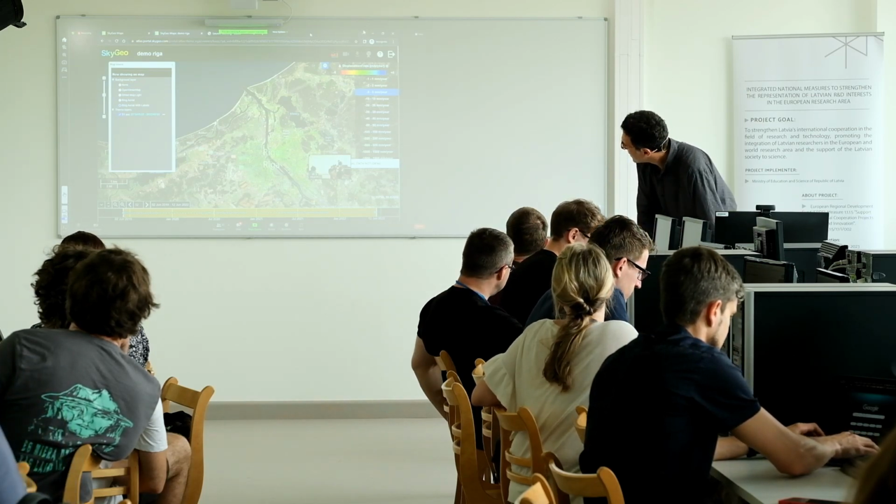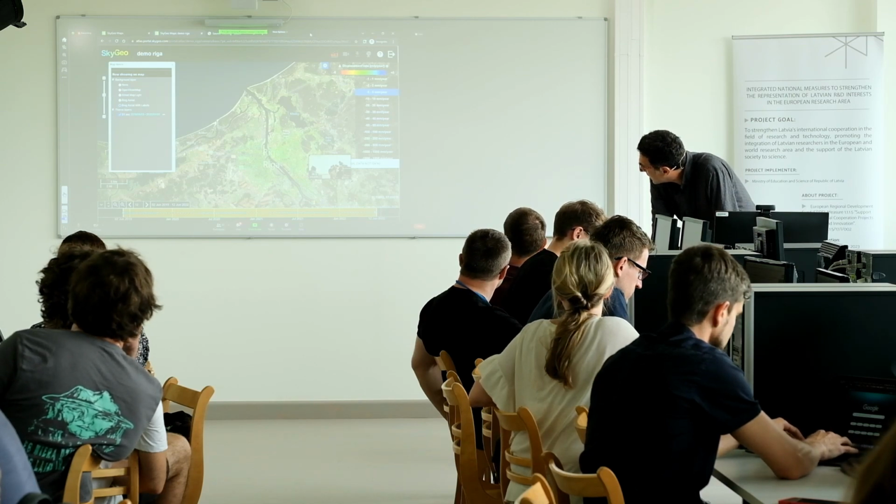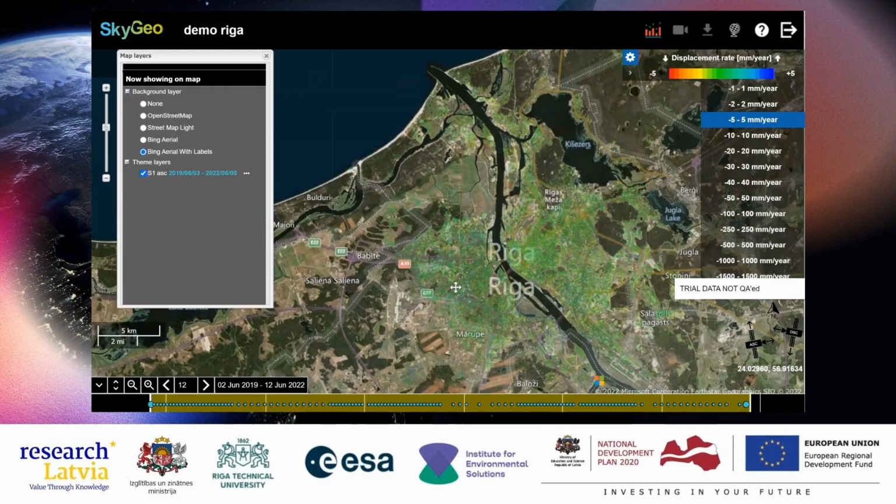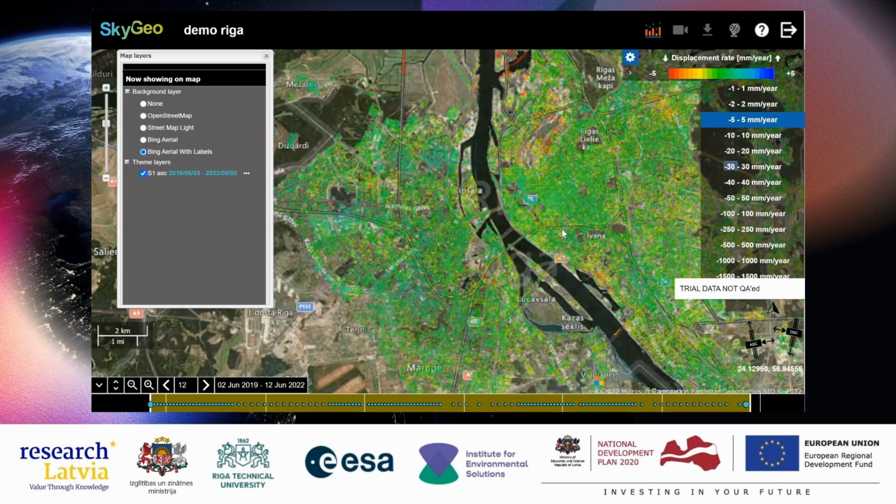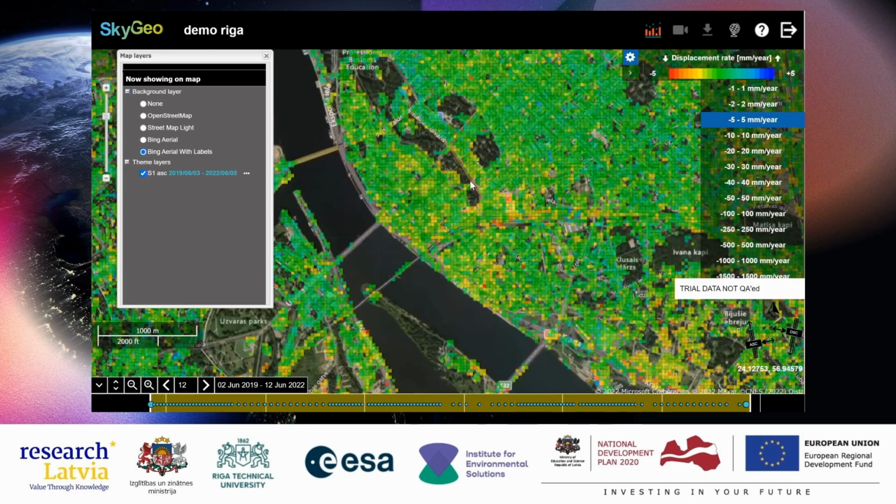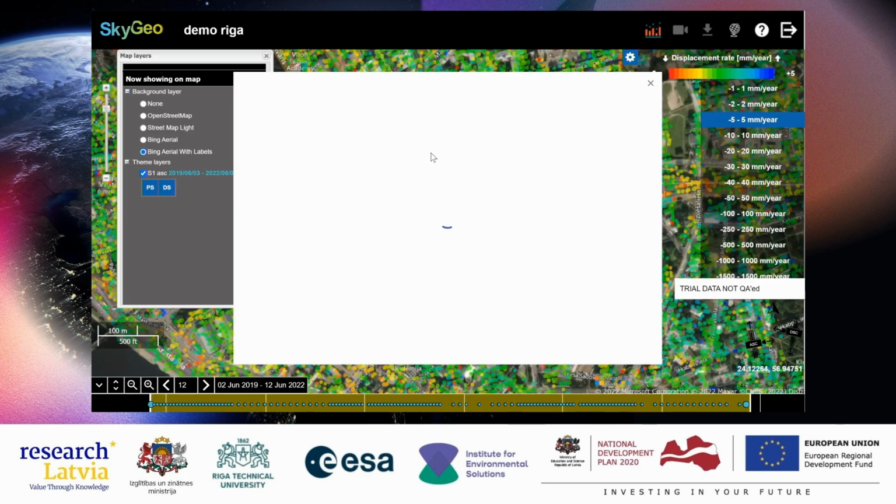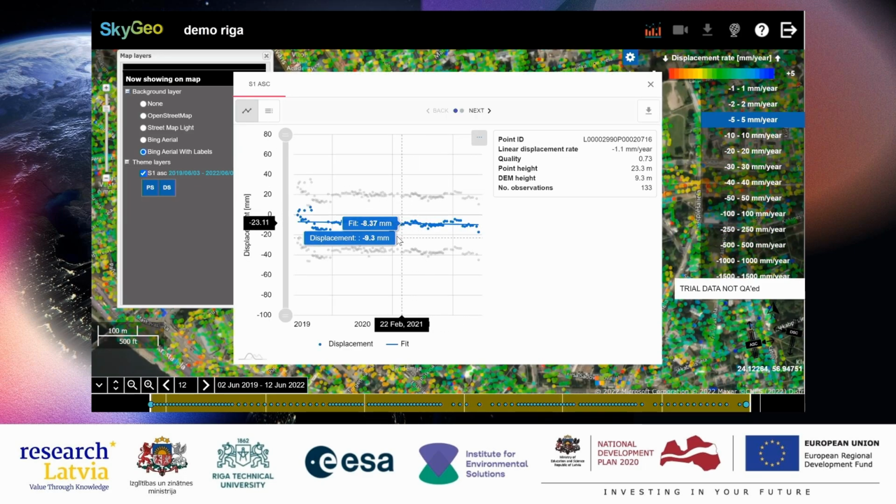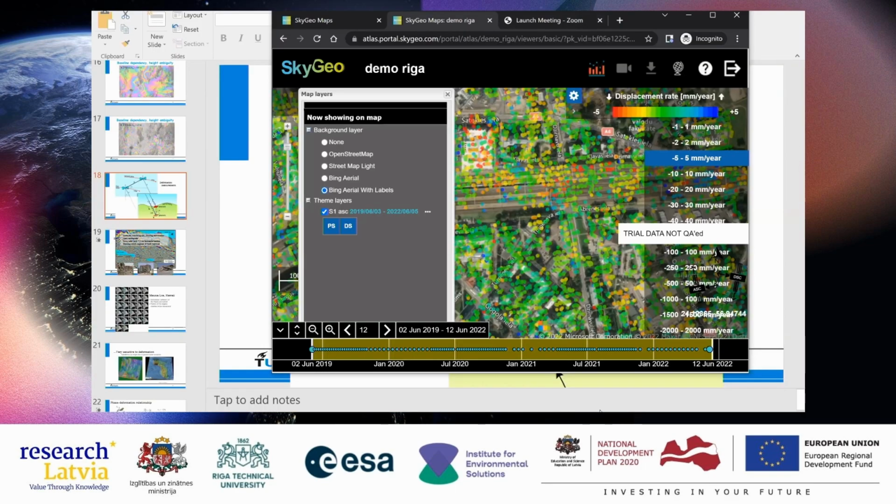So this is the portal that we made. So this is data over Riga. And basically what you can see if you go down and you zoom in are the data for single scatterers here, right? And see how they behave over time. And so what I prepared, what we're going to look at in a minute, is a website.